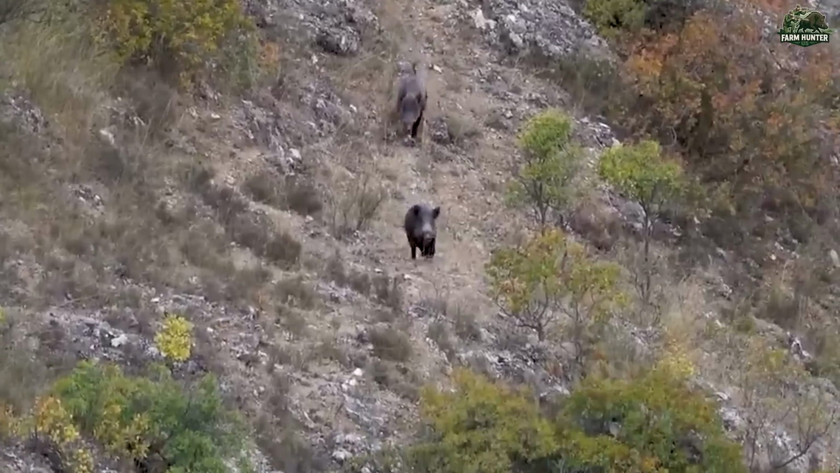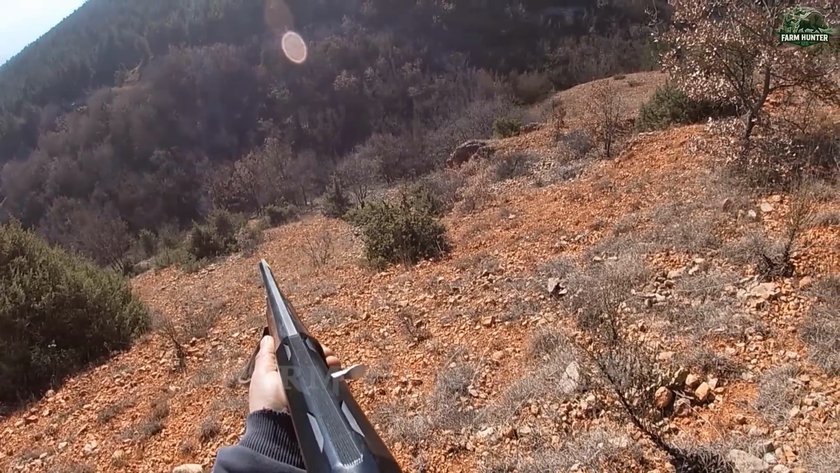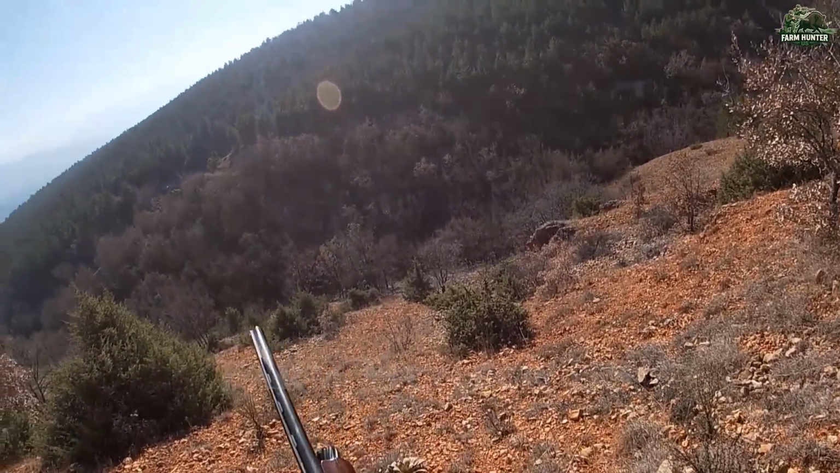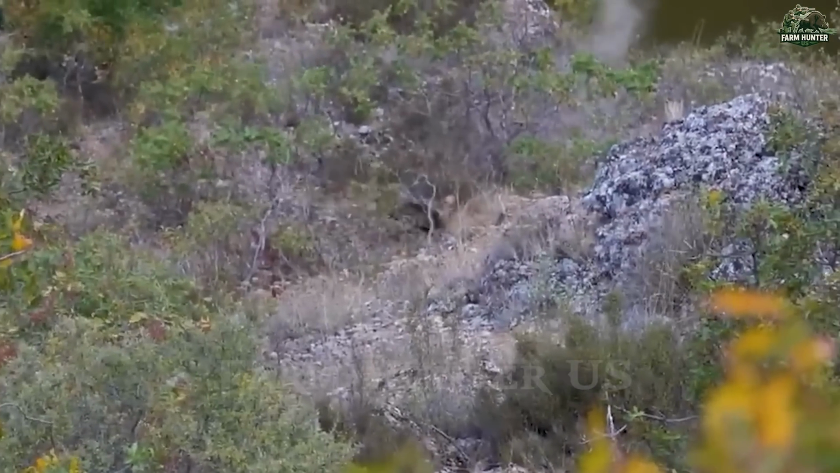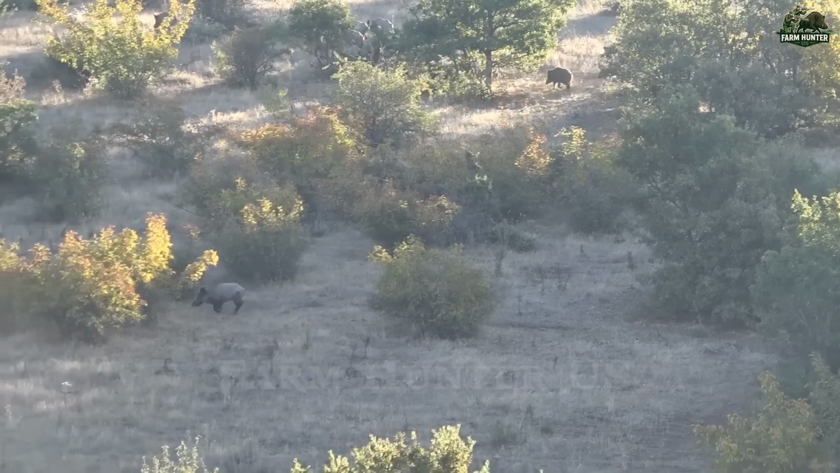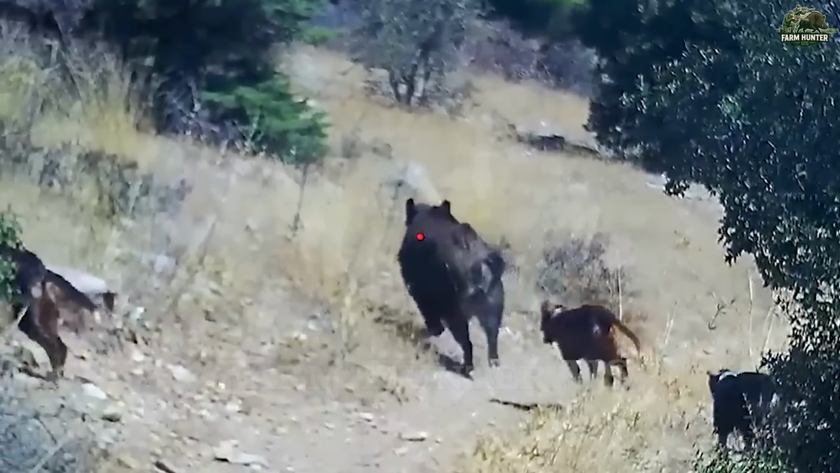Some boars darted past, but several weren't fast enough. Then, almost like nature testing our resolve, another group emerged. We reloaded and fired in unison, but these were more agile, weaving through the brush like ghosts. They vanished as quickly as they came, leaving behind a trail of churned dirt and adrenaline.